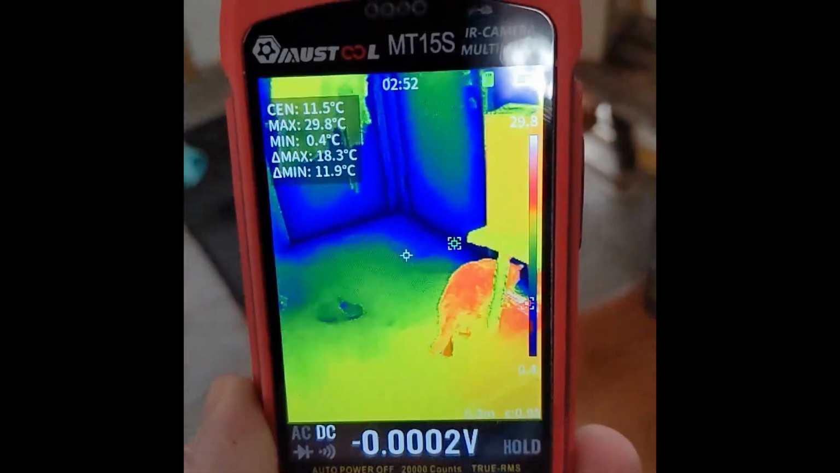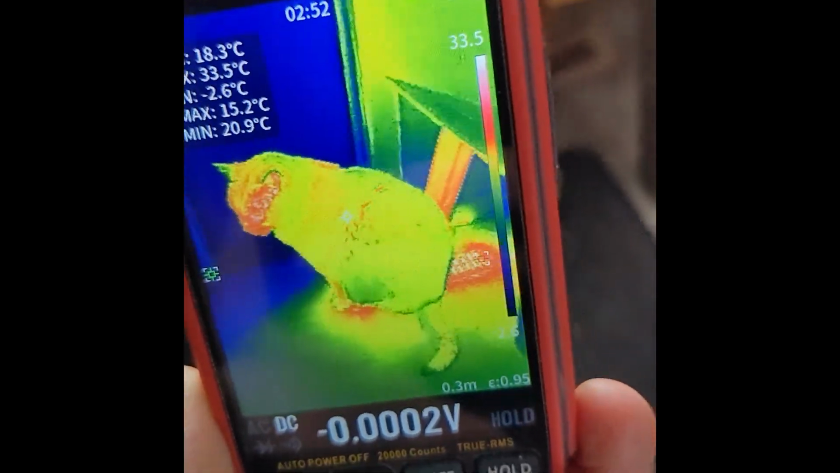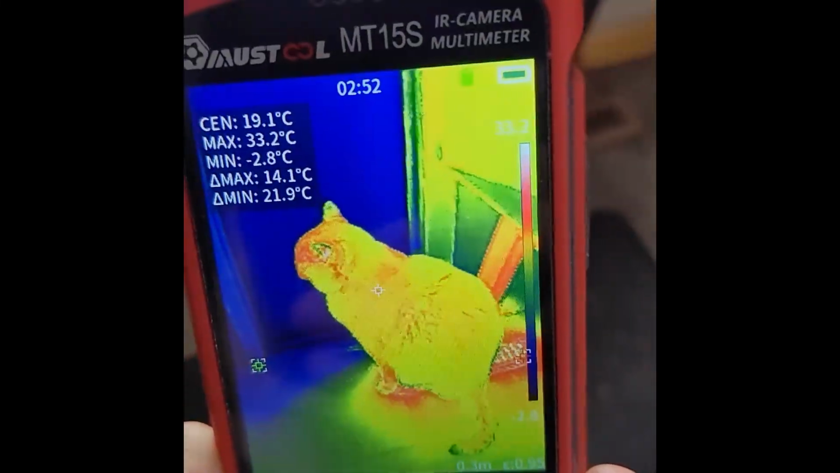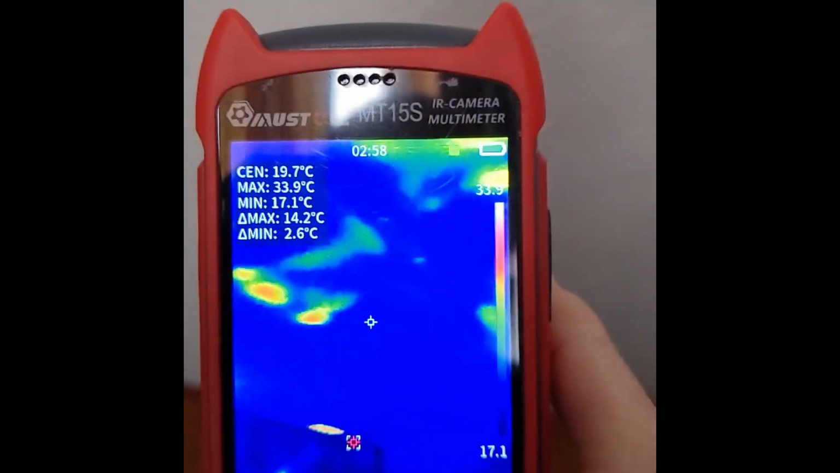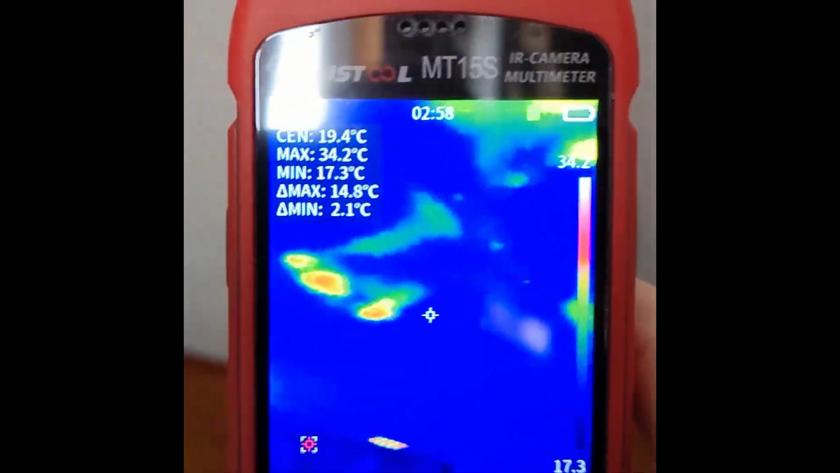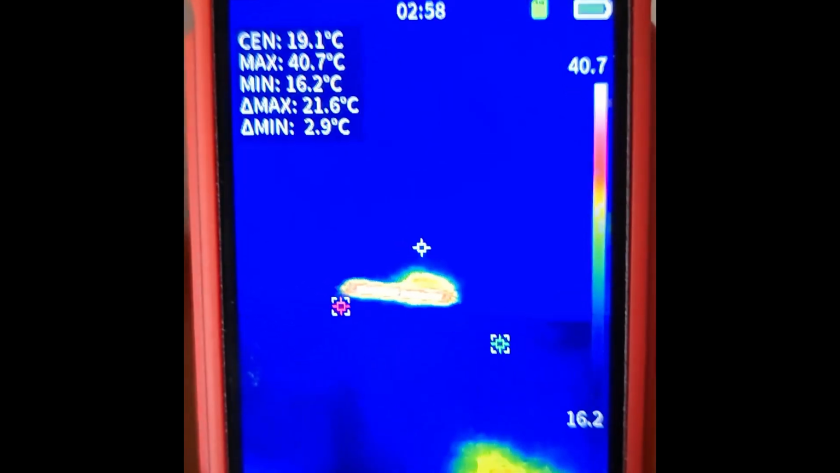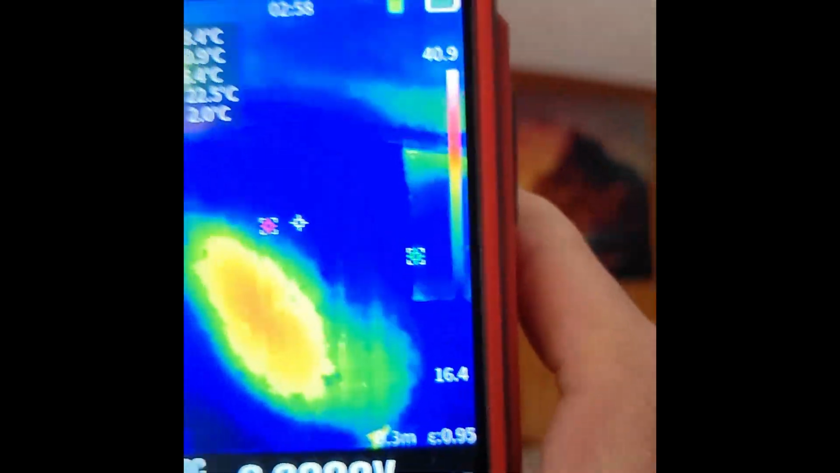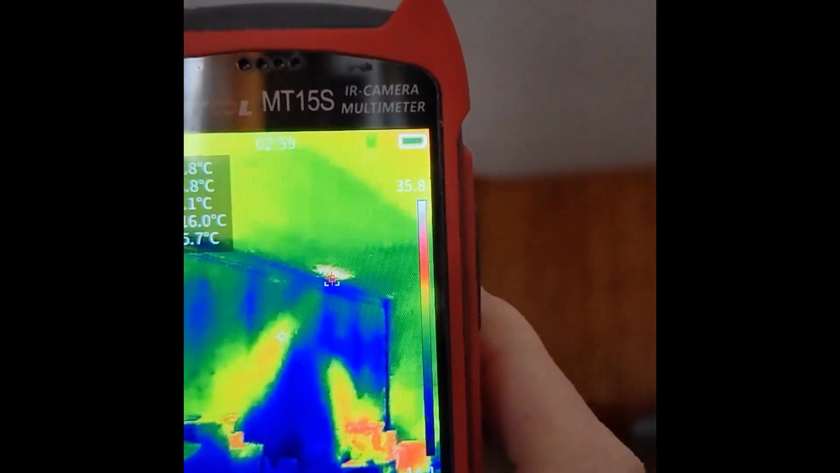There's a kitty. Oh, he found a heat vent. See, nice little warm spot right there. Here we are at a different part of the house. And you can see where the heat vents are located behind the drywall here. A couple of hot spots. There's a heat vent register right there. You can see where it's blowing on the walls, making the walls warm.